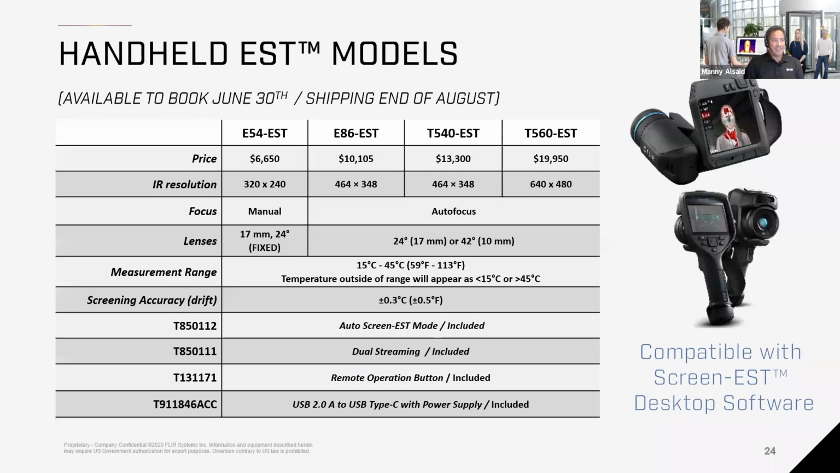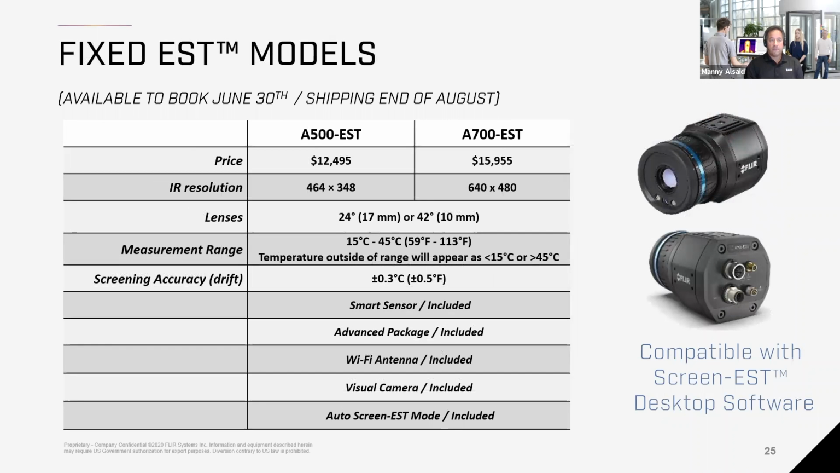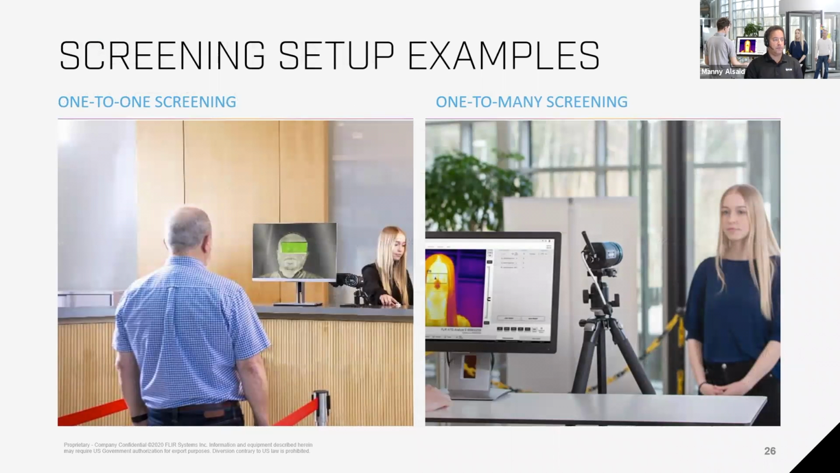We also have now dedicated models, as I mentioned, where these are models specifically set for the temperature range of 15 to 45 degrees Celsius. These are some of the price points. They come preloaded with all the different modes of scanning that you can use for detecting elevated skin temperatures. Also, we have fixed models. So the most common option that is seen right now in all of the applications worldwide is fixed cameras being used. And I'll get into that more in the next few slides.